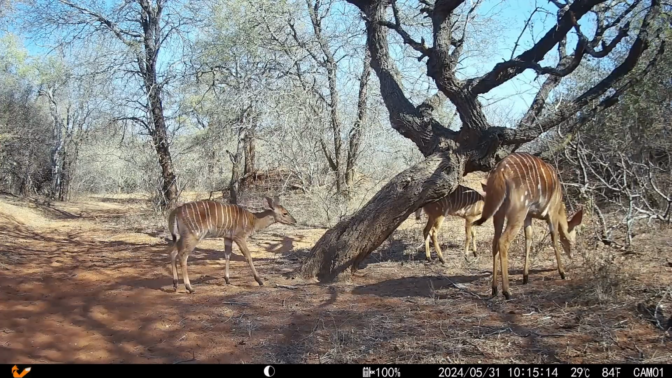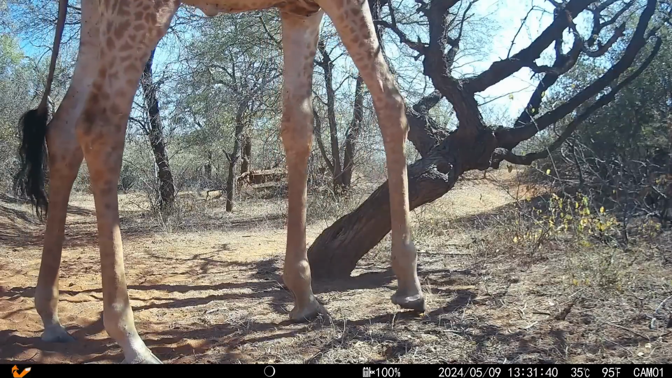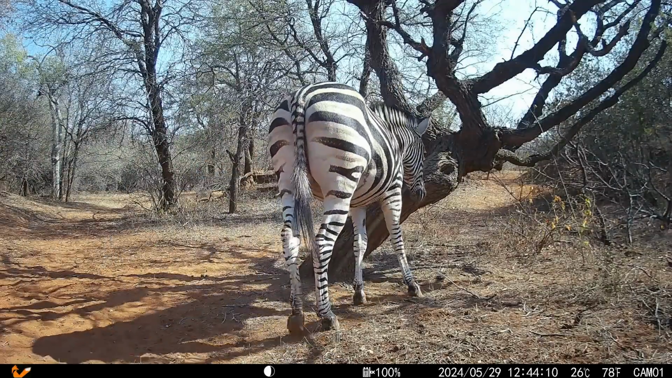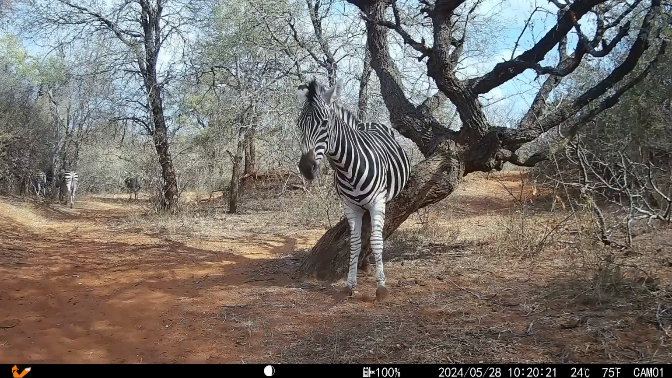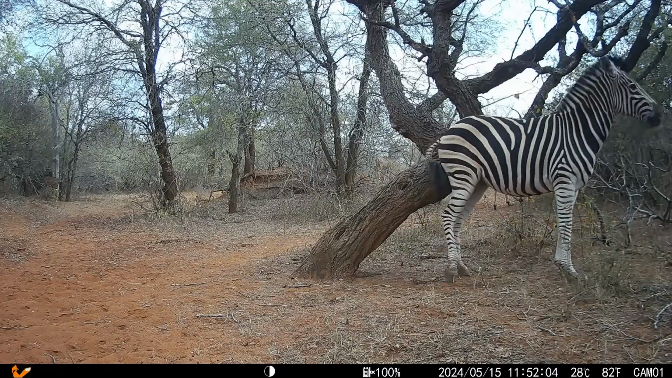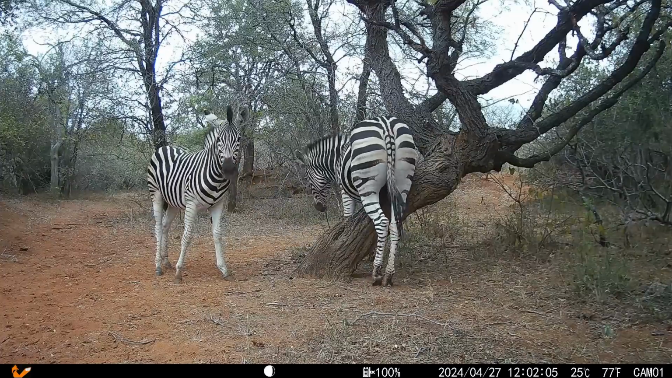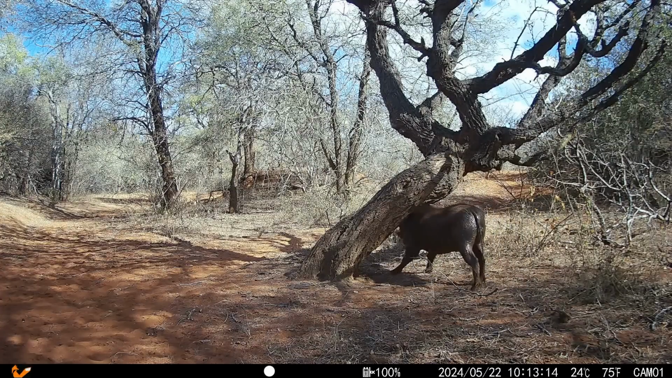Plenty of animals also fed around the tree. Nyalas, duikers, kudus, impalas, and giraffe, which would often browse on the actual tree itself. Zebras were particularly fond of it and regularly came down to use it as a scratching post. And they weren't the only animals that visited the tree when they had an itch.